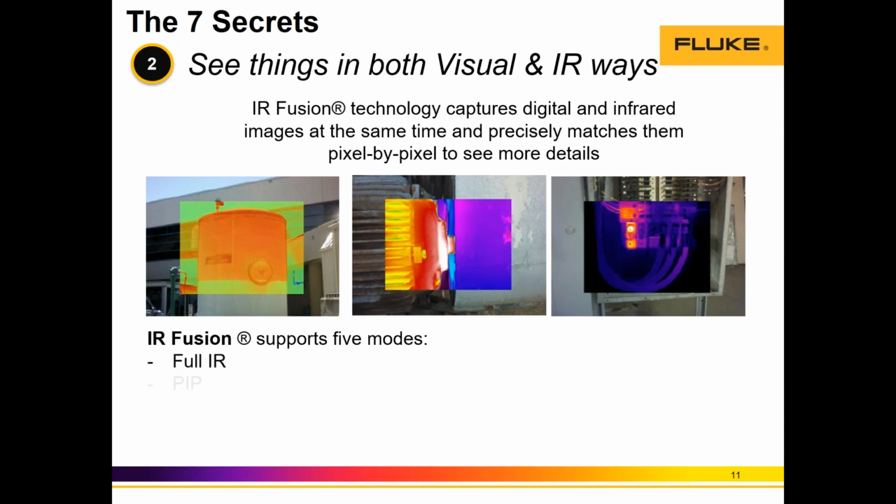The first one is full infrared, which is basically the whole image in radiometric mode or infrared mode. The second one is called PIP, or picture-in-picture, which is basically the overlap between the visual and infrared spectrum images. And the 3 images you are seeing here right now are PIP, or picture-in-picture, images. Then we have a mode called blended mode, which is similar to PIP, but it allows us to control the contrast of the infrared image, having the visual image as a background. So that will help us also to validate that the image is properly focused.